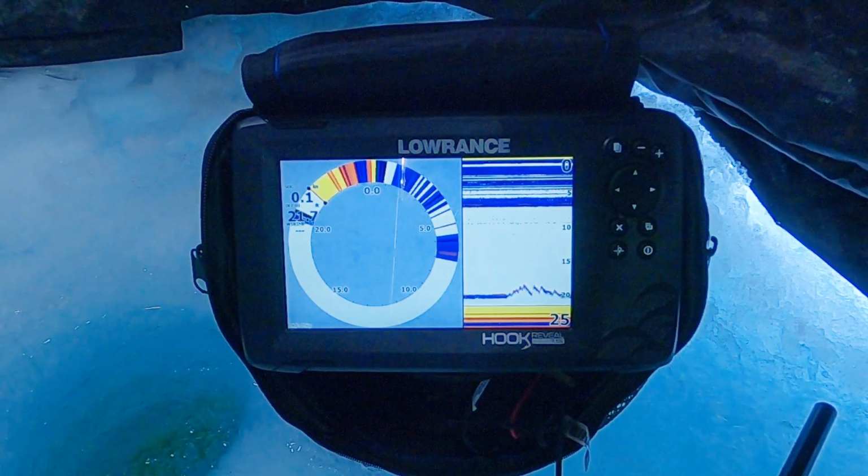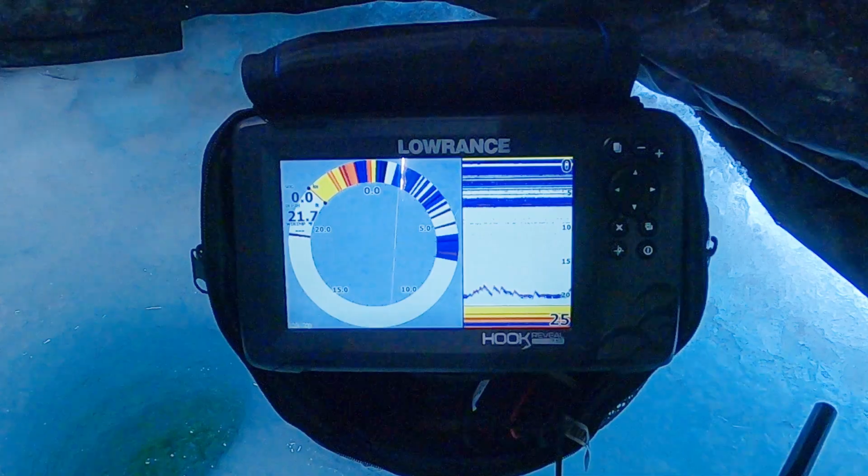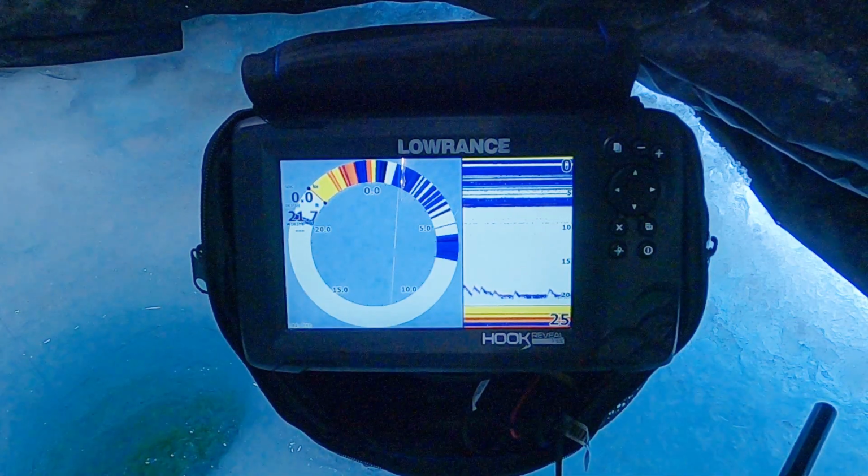The reason this has always been a debate is in the past, flashers were mechanical bulbs that would spin around and they would update super fast. You literally could lift your lure up and see it instantly come up on the flasher display. LCD units always had a delay. Well, now there are some settings on the LCD units that you can adjust to get rid of that delay.